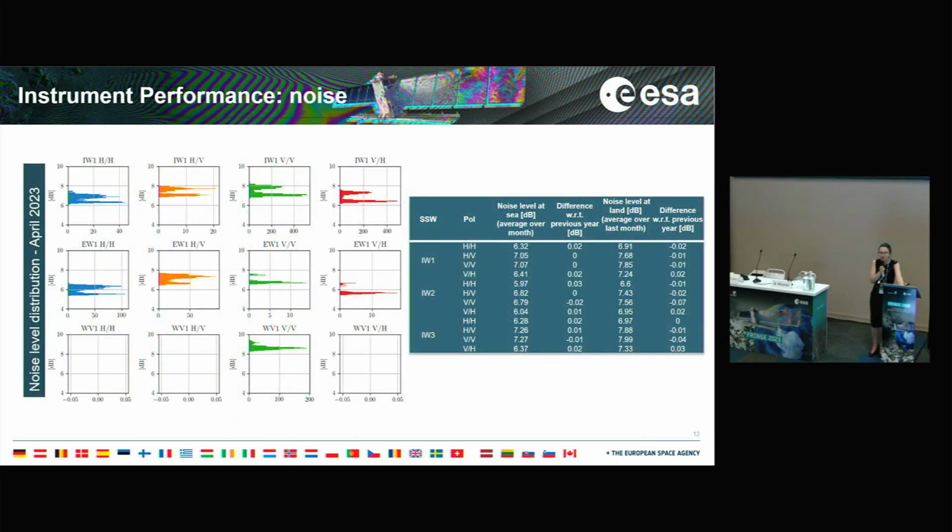We also monitor the instrument noise. Here we do typical analysis using our level 0N engineering data, and we check the noise for different subswaths, and also we separate between land and ocean because we know we have different contributions from these different targets. And what you can see here is that the instrument noise is very stable. You see in the table comparisons for the latest results with the previous years, and everything is stable.